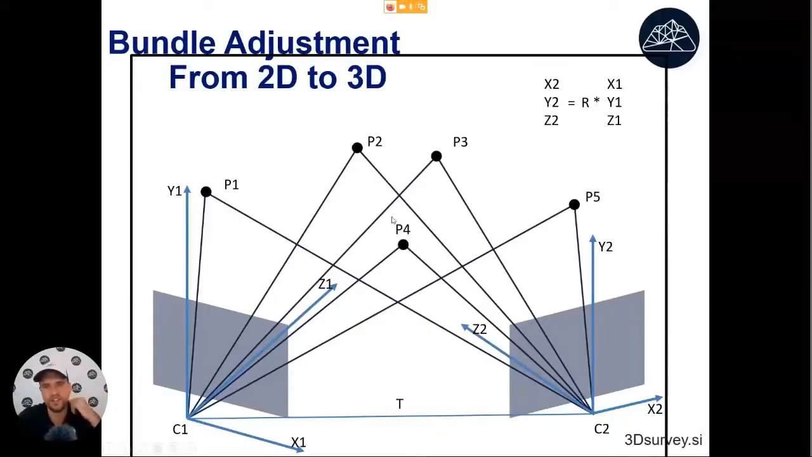There is some quite interesting math going on here, but for this demonstration I will just skip that part. What's important to know is that when we have matches, we can calculate how one image is recorded in relation to another, and it will also allow us to calculate the 3D positions of these feature points.